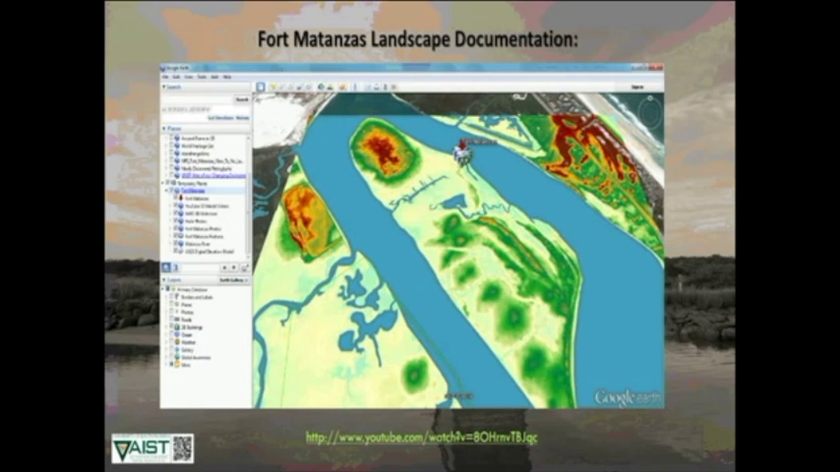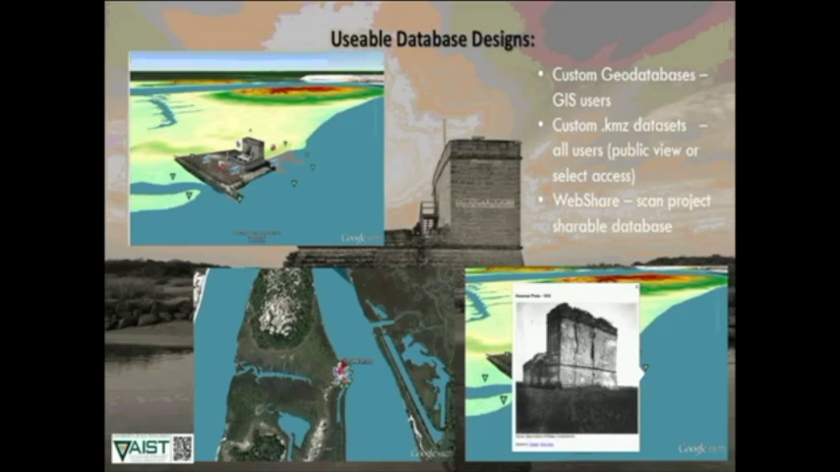And this is a custom application in a KMZ model that was produced for the park, and you'll see that we're producing things in ways that we know people can use. Some people are GIS users, they're very comfortable with GIS, but everybody can use Google Earth. So we think it's important to include our data in ways that are going to be usable for people. Not only do we provide the park with that geodatabase for their GIS users, but we're also doing things like web share, which I'll show you a little bit more of, and these custom KMZ data sets that just about everybody can use, or you can keep them for select users.